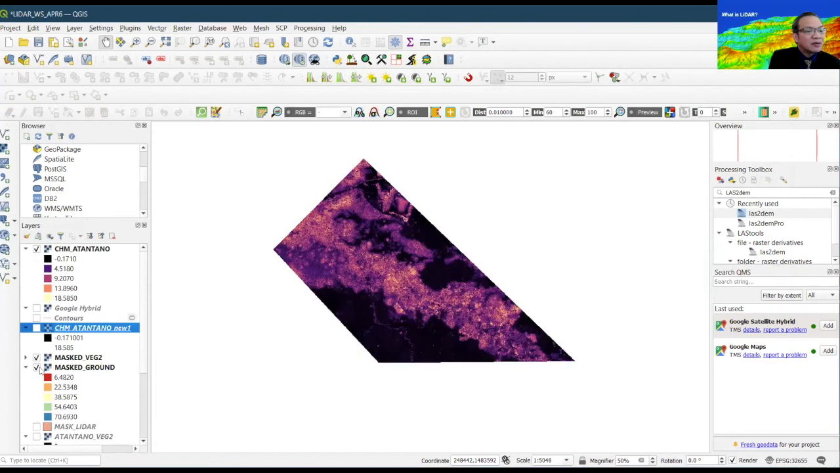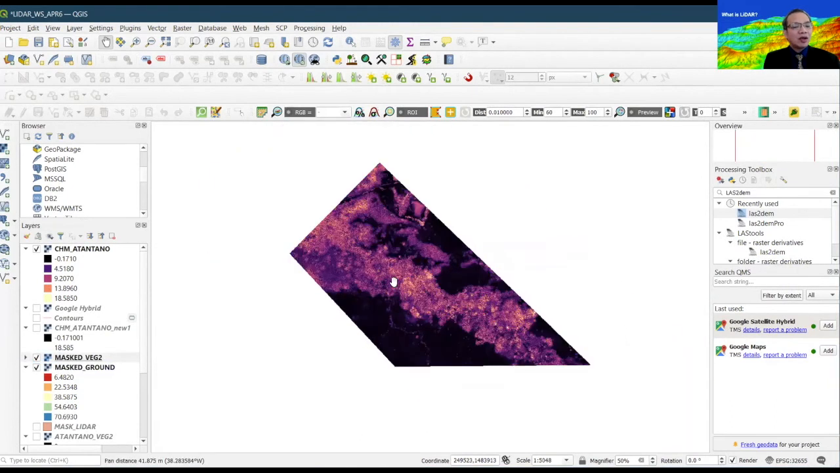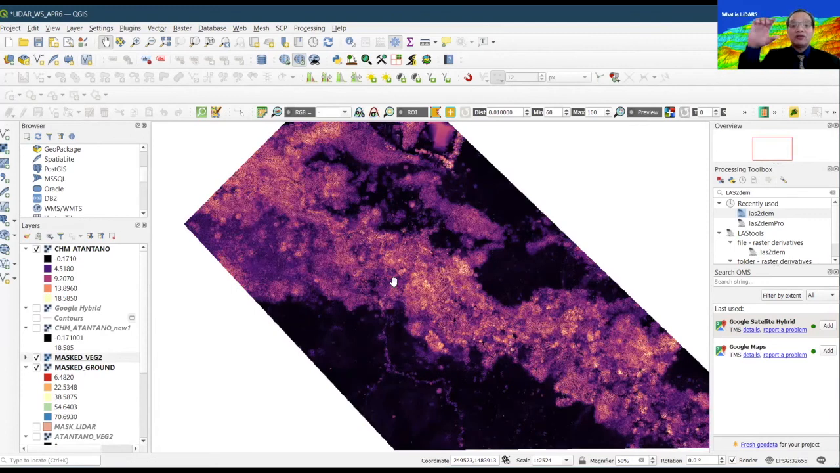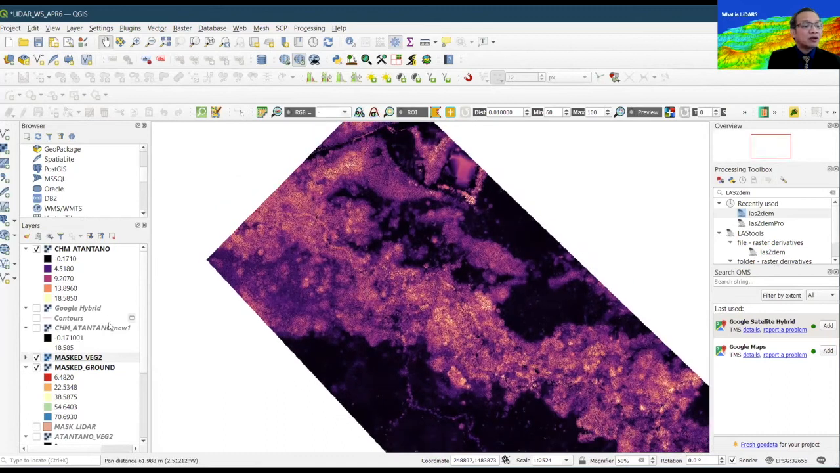Here's the canopy height model derived from the two previous layers, and it basically provides you height information about the trees, absolute height information. And how do I know that? You can actually see these sets of legends here, that in this particular image, the lowest trees that are present is around 4.5 meters.